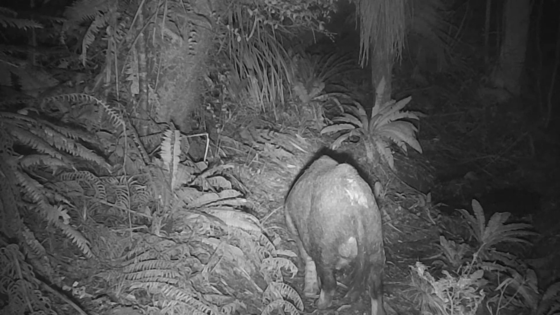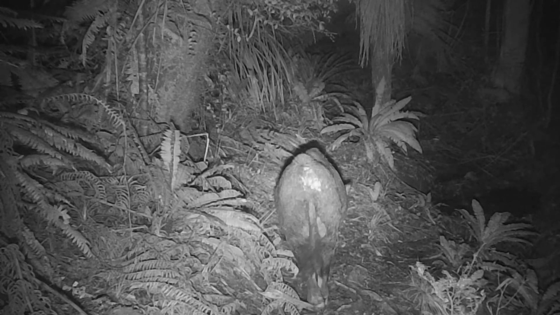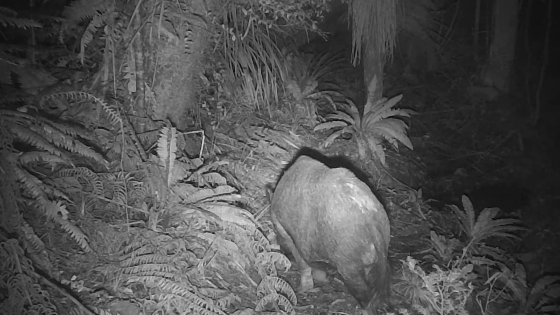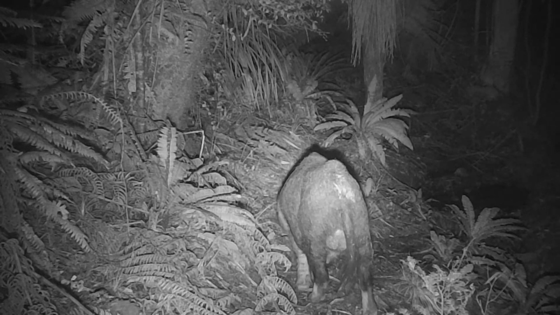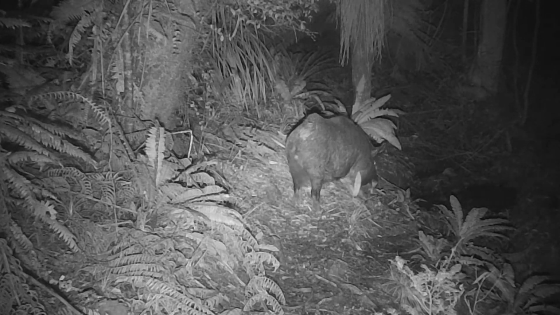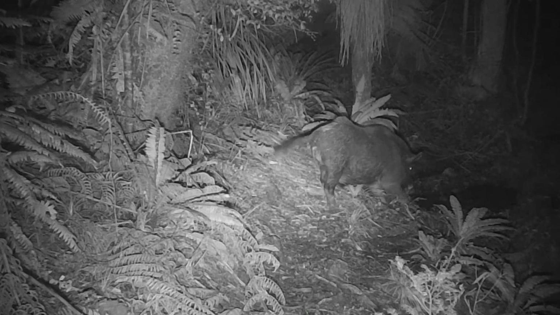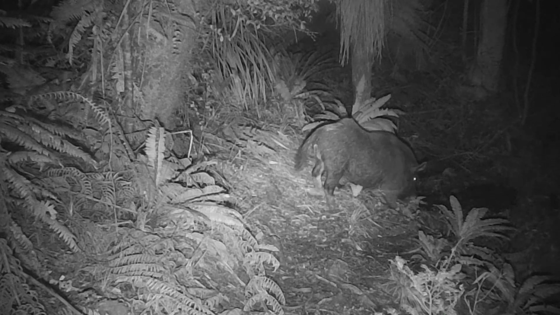Speaking of big balls, look at this guy. Really big ball, this guy. Any pig hunters out there care to have a guess how many kilos this guy would be? Definitely one of the better guys that showed up on the cam, having a munch on some roots. Serious shoulders on him.